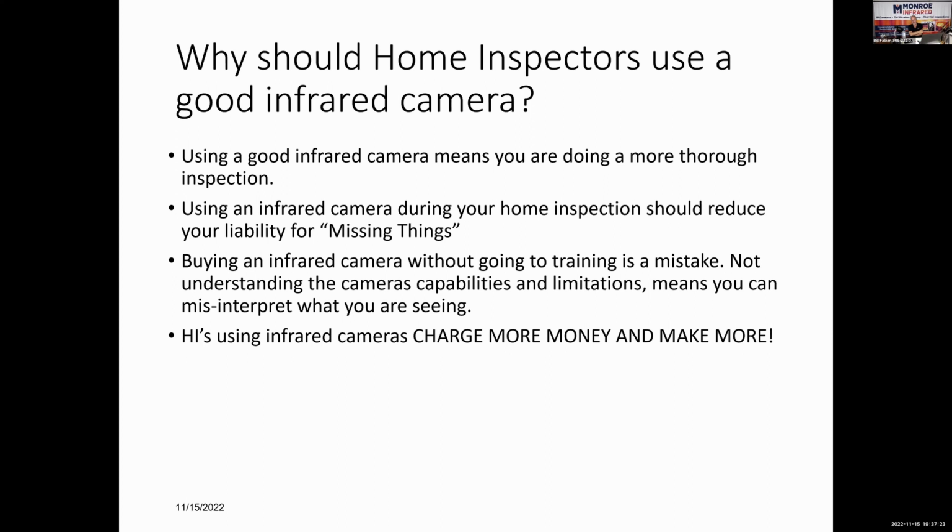But I warn everybody right now, I sell infrared cameras, but if you're going to buy an infrared camera and not go to training, whether it's from me or ITC or whoever it's from, don't waste your money. Operating an infrared camera, I think the worst thing you can call it is a camera, because it's not just about taking a picture. You have to understand the camera's capabilities and limitations. Once you do, you can do some great work, but they're not magic. While they are magical, they're not magic.